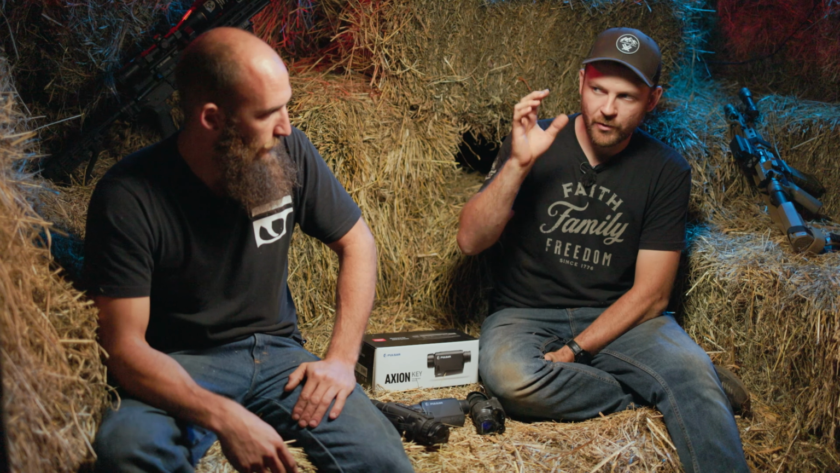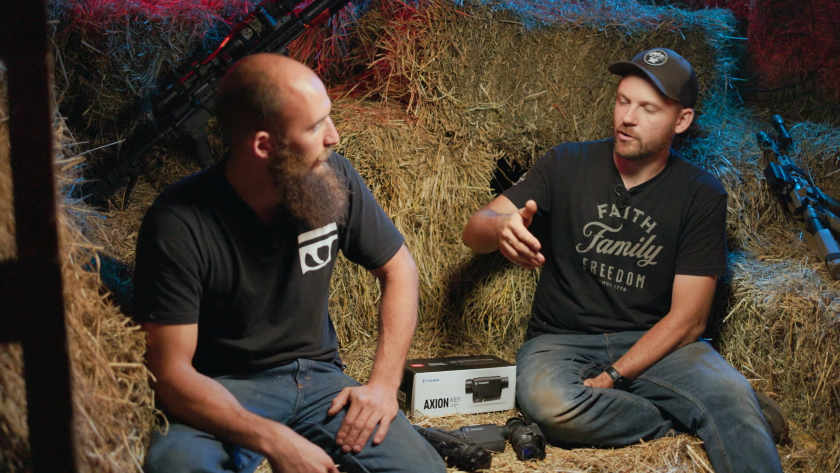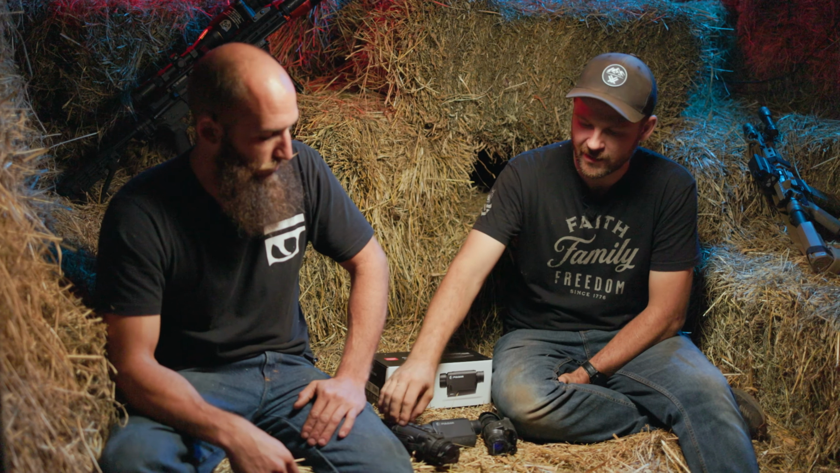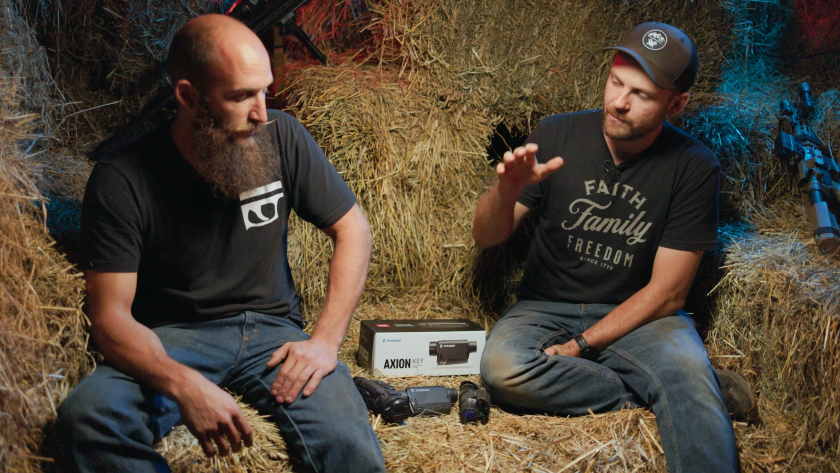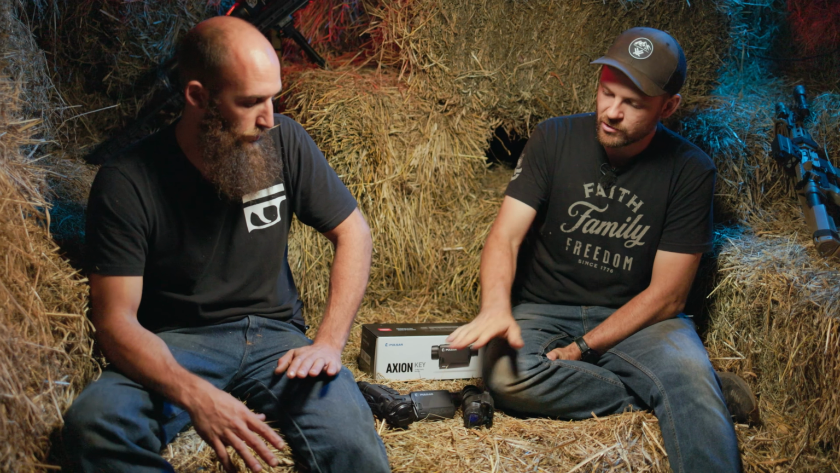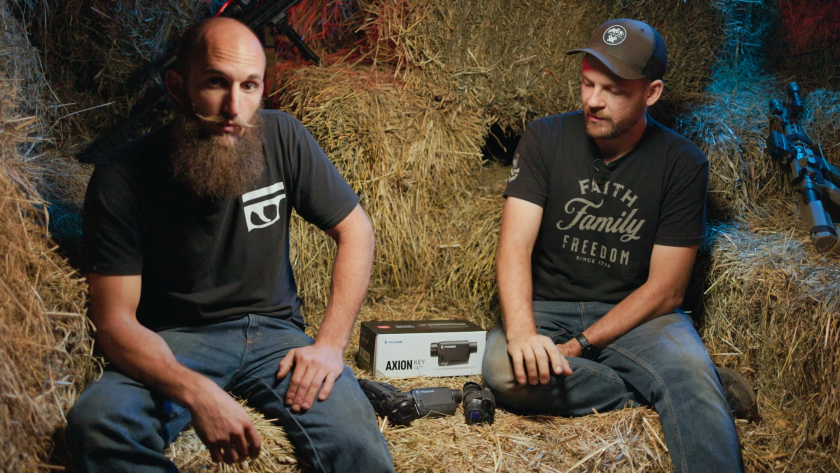So as people are getting into this, you mentioned 640 core. We've talked about a bunch of different specs. Let's give the 30,000 foot view here of what people should consider at a budget level, and then you're getting into the supercar version. Honestly, the unit you keep holding up is a higher spec unit. It's a higher performer. And then the other thing you need to talk about is magnification, because magnification is huge with thermals. So start off with the different cores and what that means, and then let's dive into magnification.